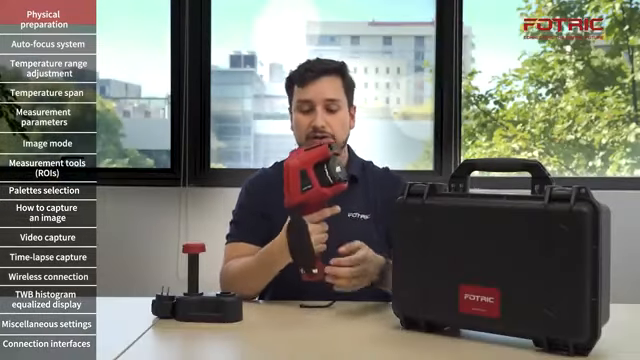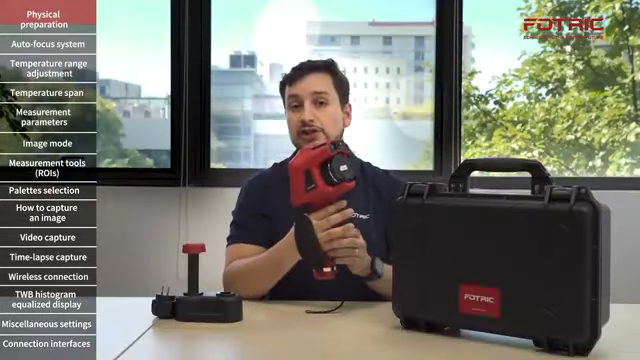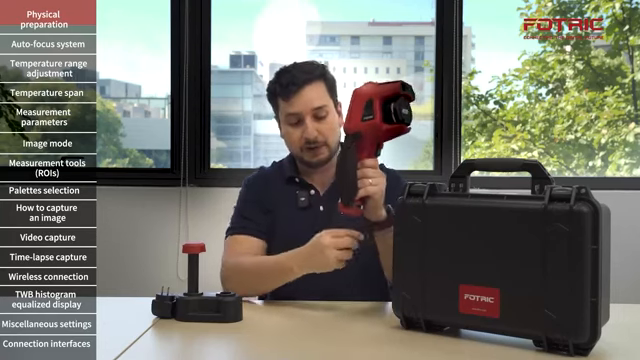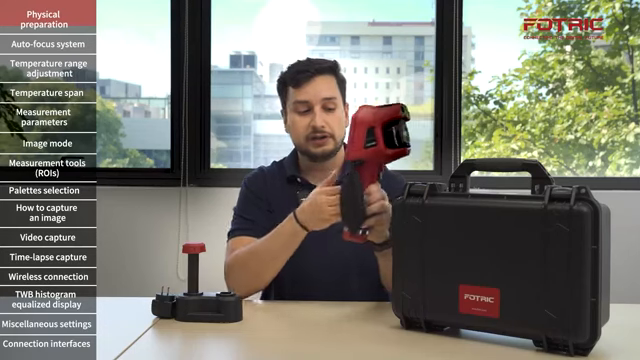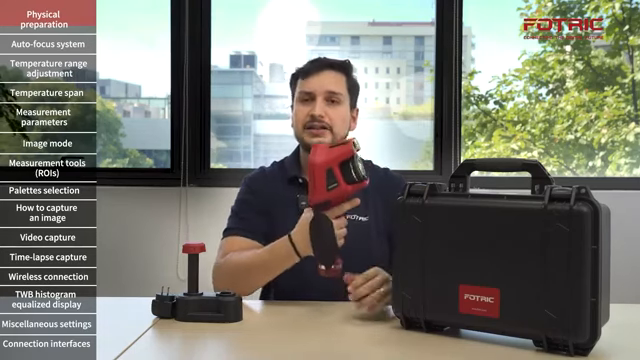Then I'm going to make sure that this is right here. For additional comfort and safety, you may want to pass the wrist string over here, go right here. And this is going to ensure that the experience with the camera is going to be much more comfortable and you can operate easily around the plant.